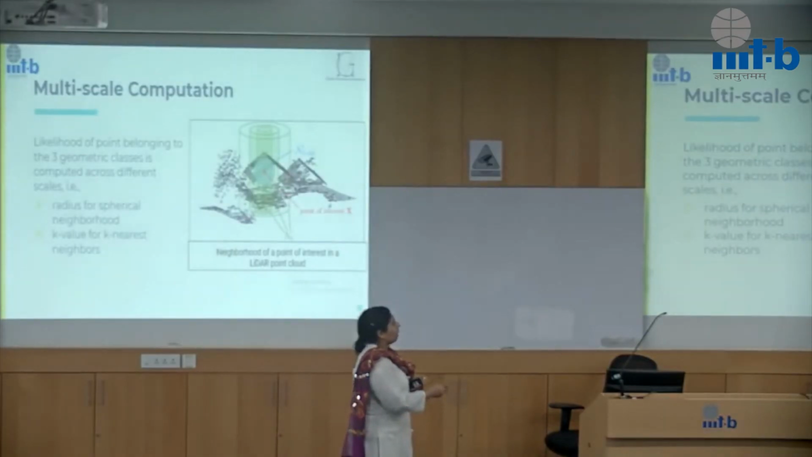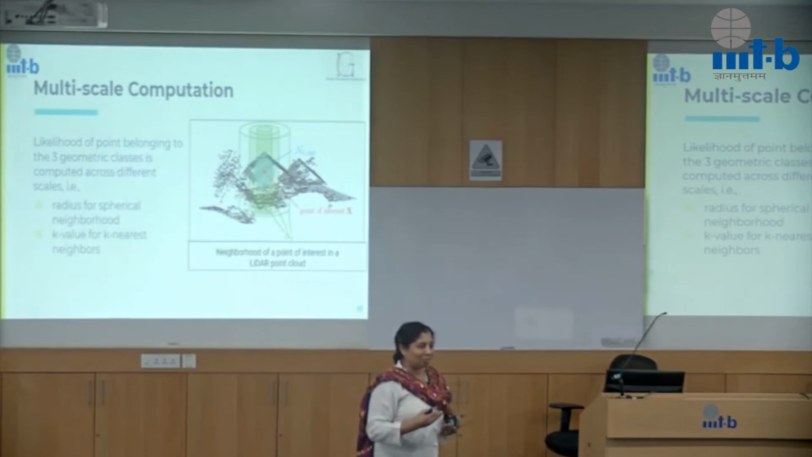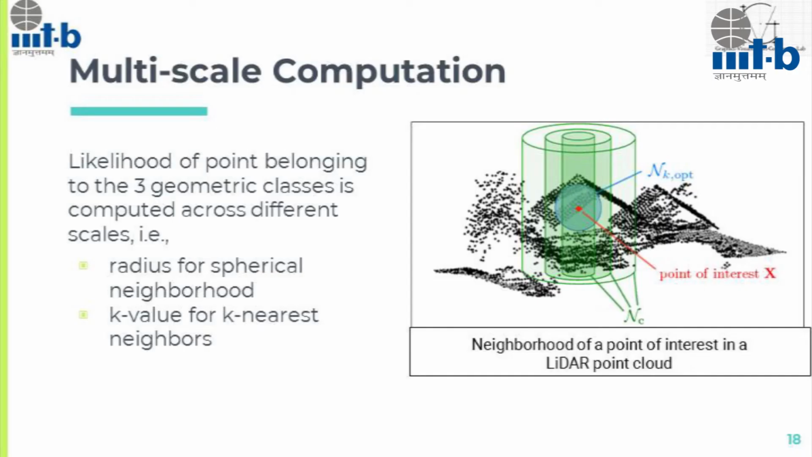Okay. So now there's another aspect to how we compute the local geometric descriptors, other than choosing what local geometric descriptor we want to compute. There's this notion of scales. So we have had past few talks on scales. So this is essentially the same thing.